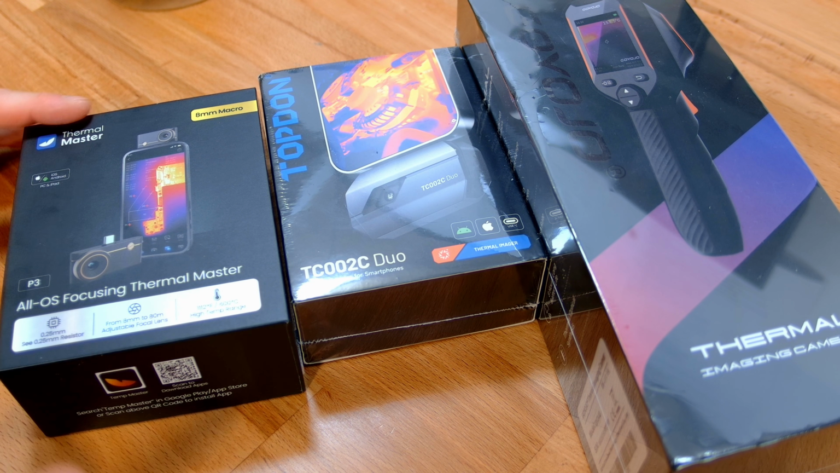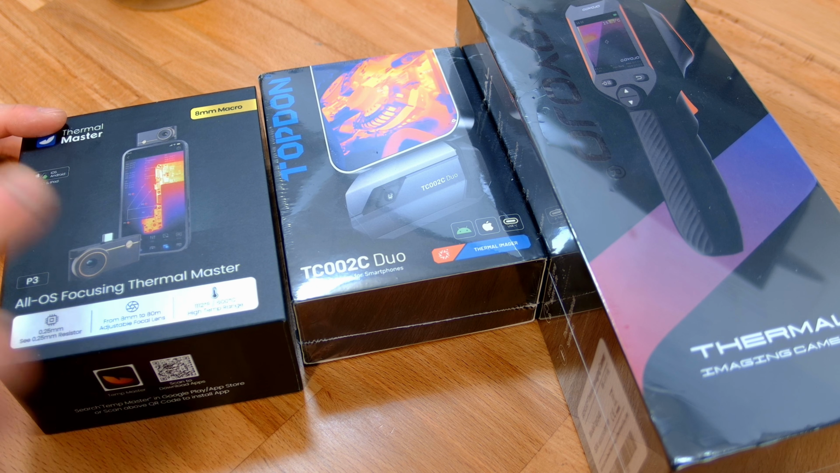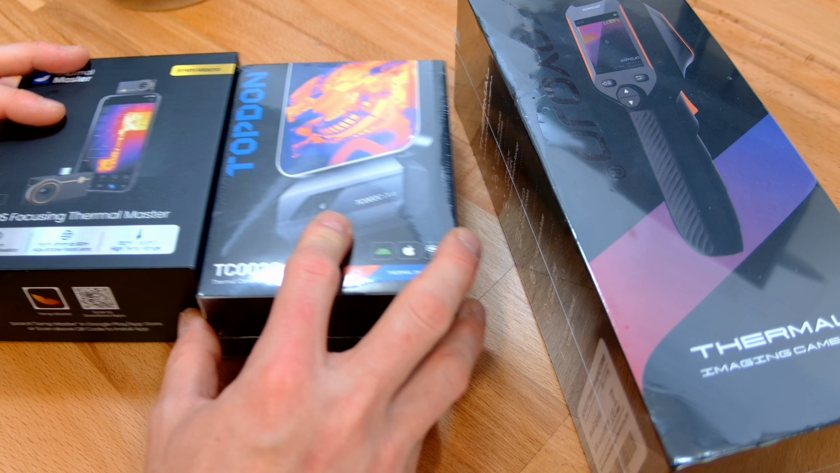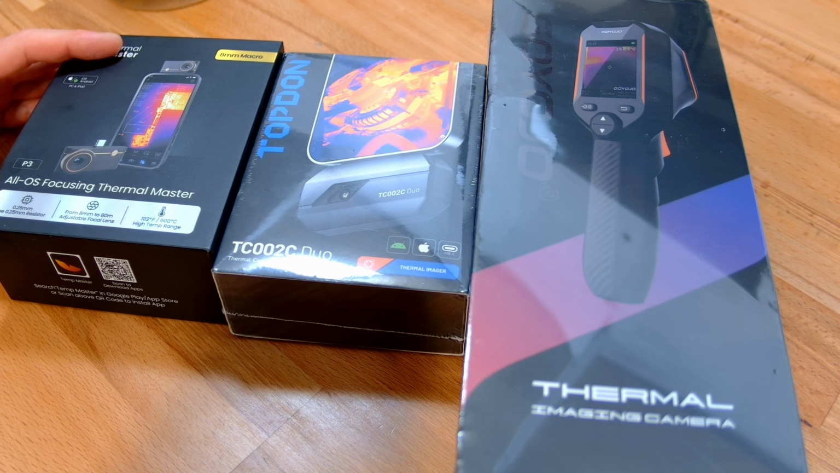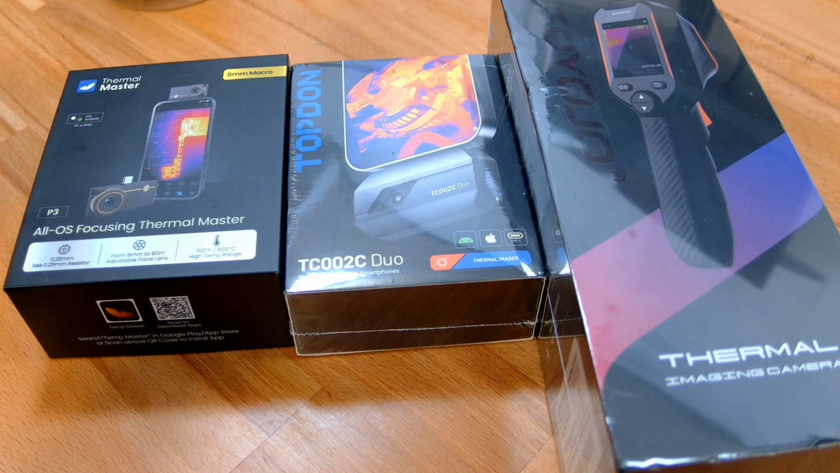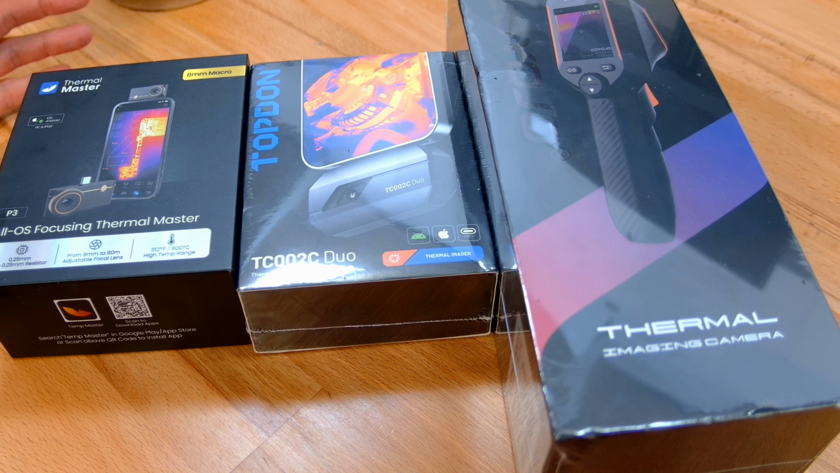So as a quick overview, we've got the Thermal Master P3. Now, this is designed for PCBs. You have the TC002C Duo from TOPDON. So this is designed as a bit of an all-rounder. And then from GOYOJO, we have the GH340 handheld. So three quite different products, all designed to be really universal, all very cost effective, all on special for the Black Friday period. So for another couple of weeks.